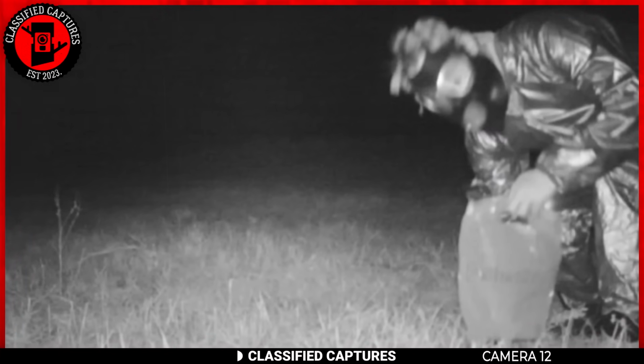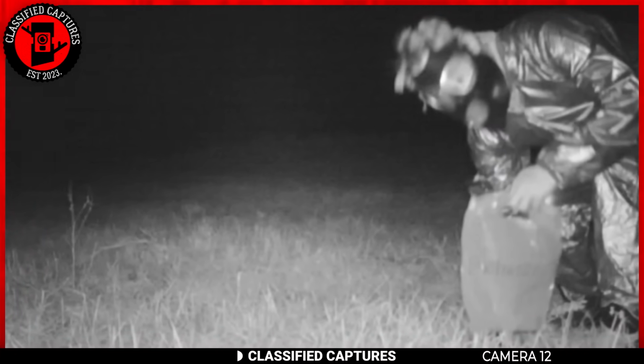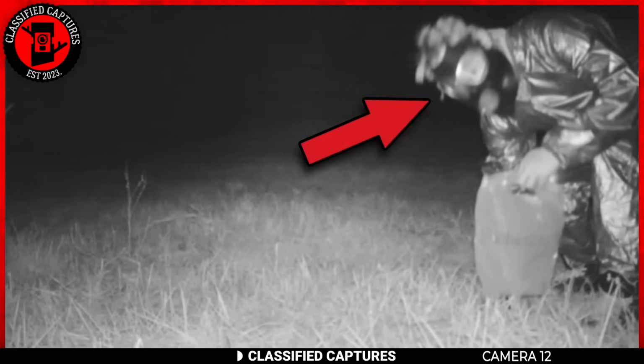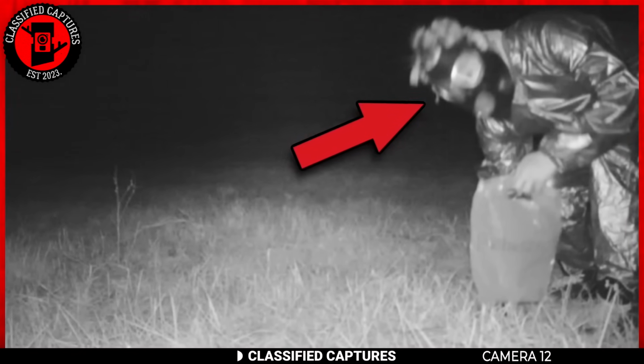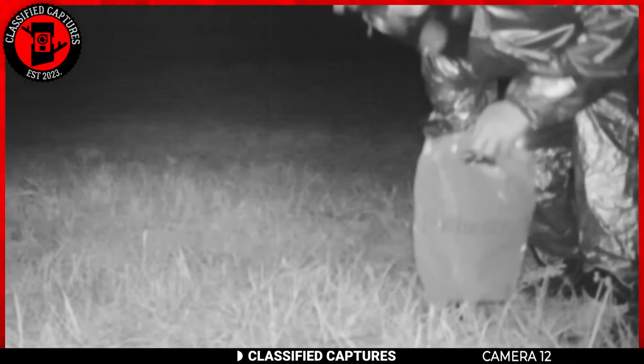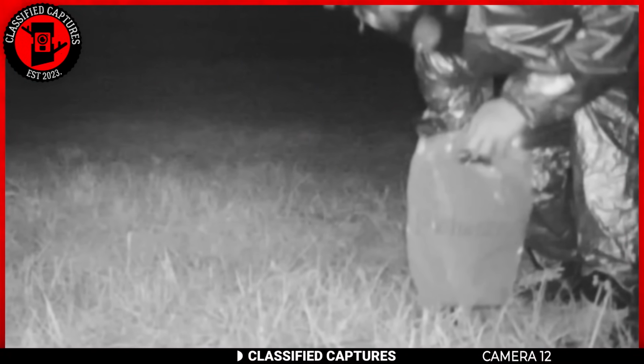The motion detection camera did its job all right, but instead of capturing images of the usual animal inhabitants of the forest, it caught the enigmatic figure of a man who remains a complete mystery. This unknown individual donned a peculiar mask, adding a layer of strangeness to his presence. In his hand, he held some sort of container and seemed to be engrossed in gathering things from the ground.